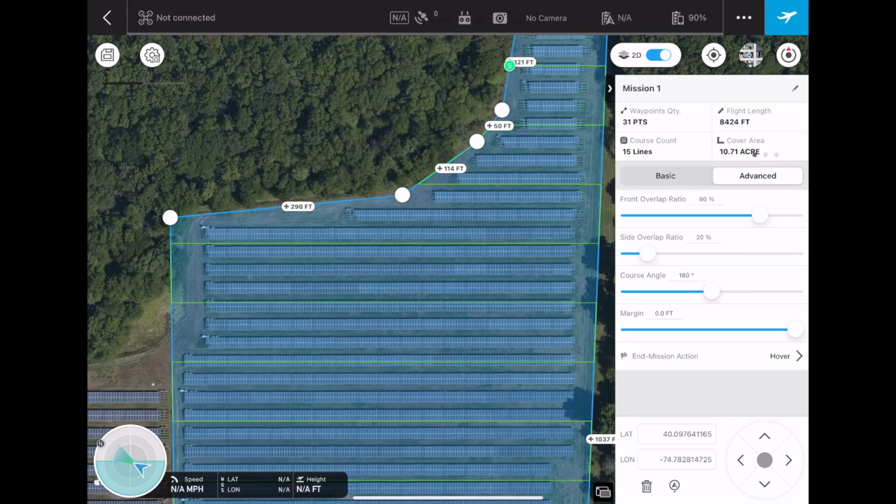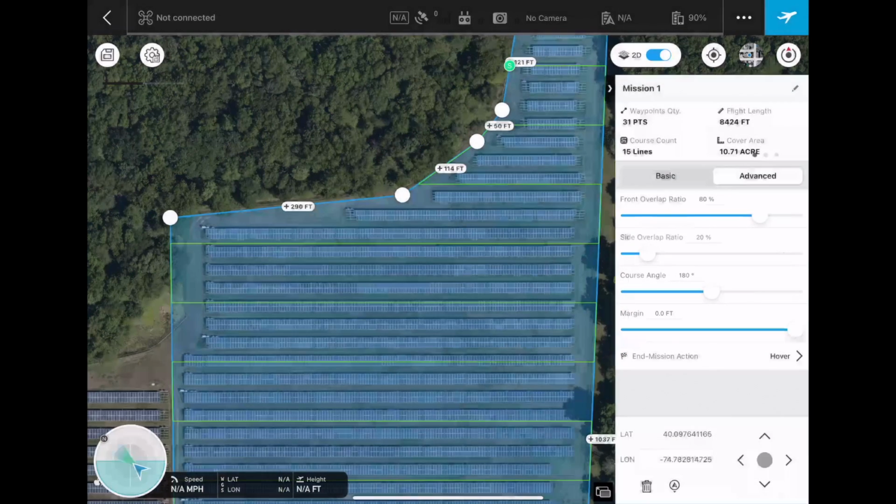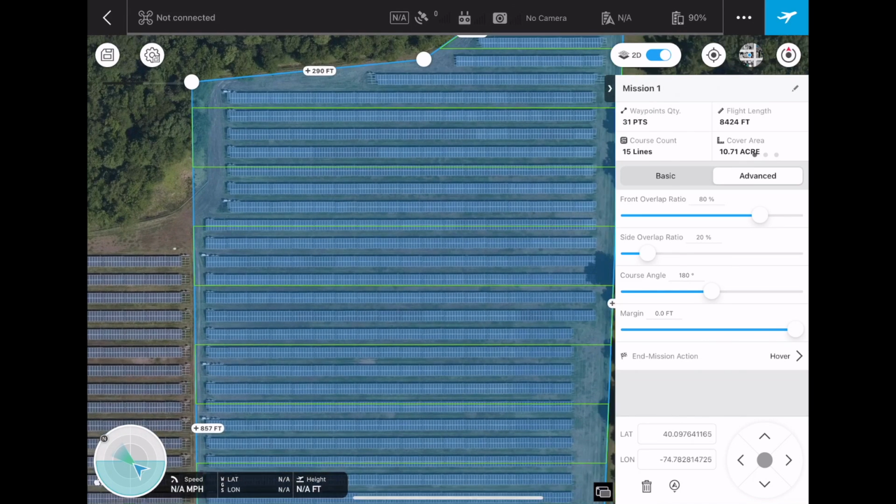And now looking at the margin, we're going to keep this at 0 feet, and the end of mission action is what the drone does once the mission is over. So you should leave it on hover so that you can manually fly it back to the takeoff position. You know, you can do return to home. Definitely don't do land. We don't want the drone landing within the solar field.